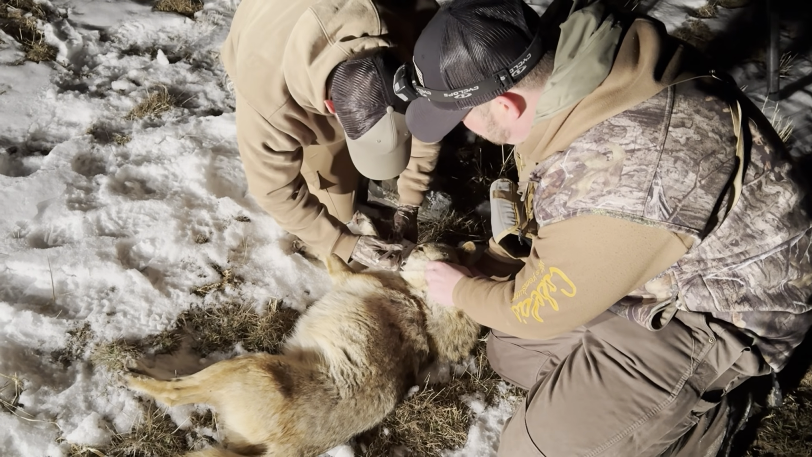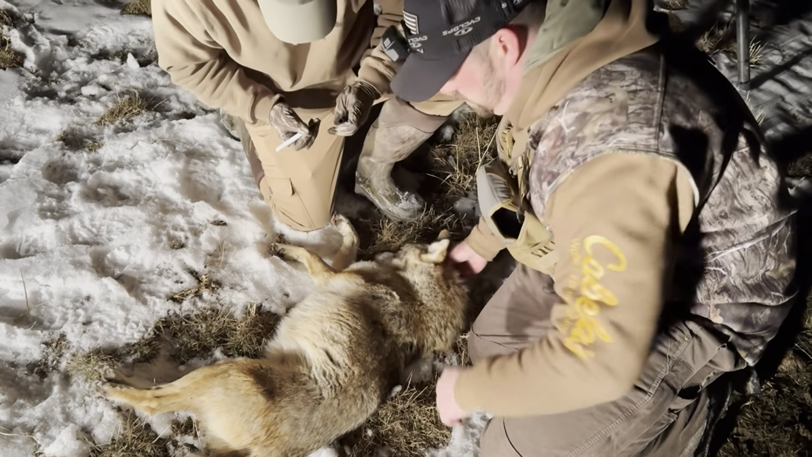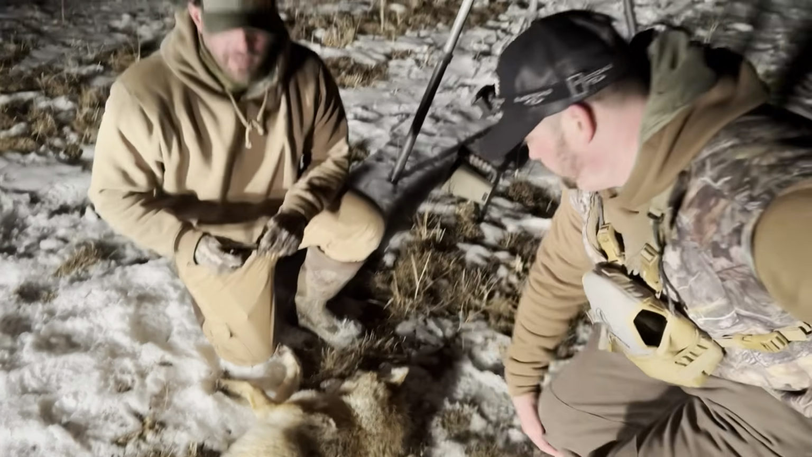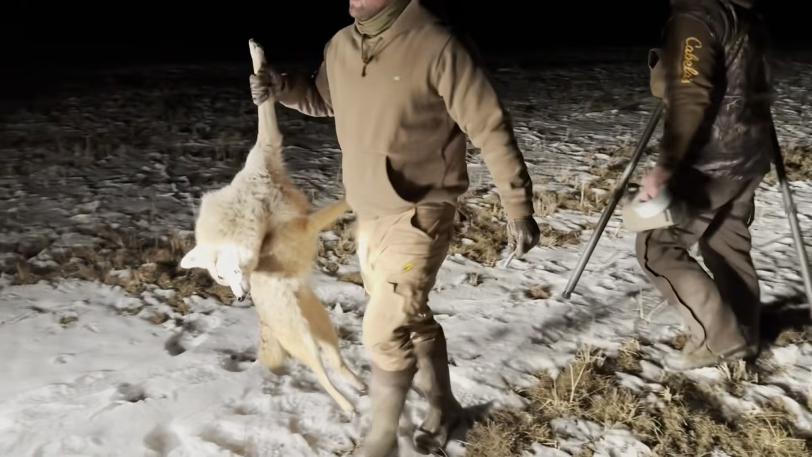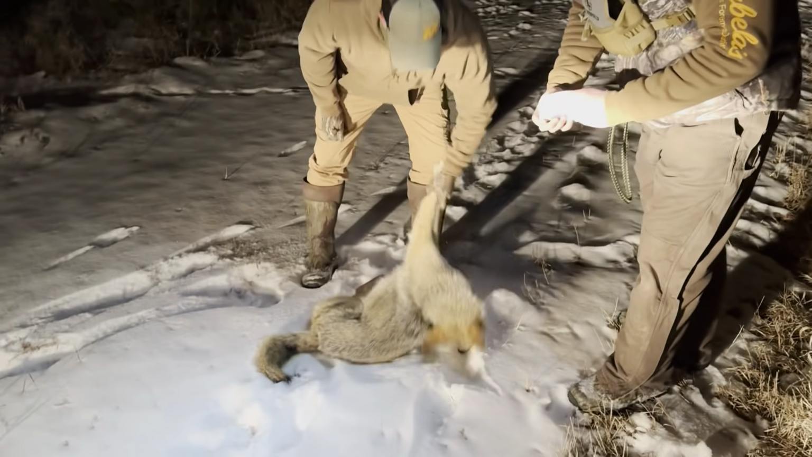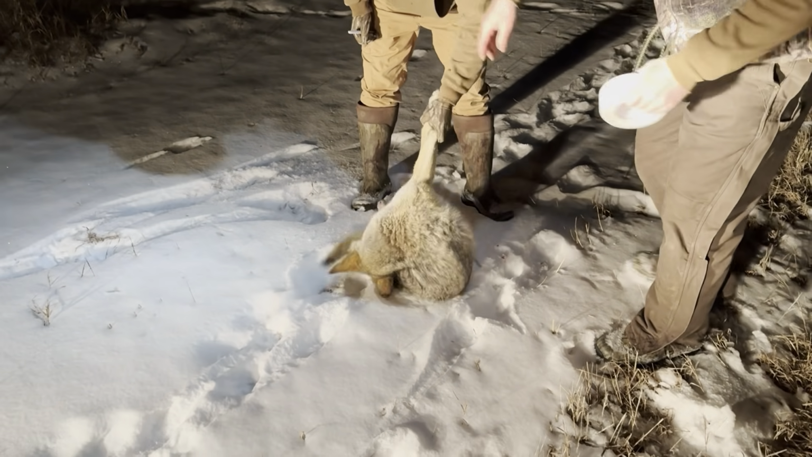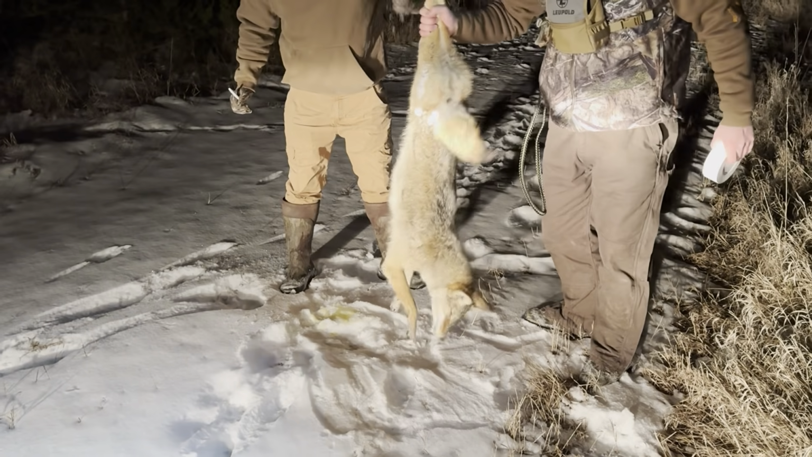And then you saw at the beginning there, we had to show all of our team members' faces as well, to prove that you're all there and present and hunting together. Also a rule of this tournament. So you'll see we'll just keep doing this through all of the coyotes we harvested that night, and that way it keeps some integrity in the tournament side of things. And when you place, they go view all of your videos to make sure that you're good to go.